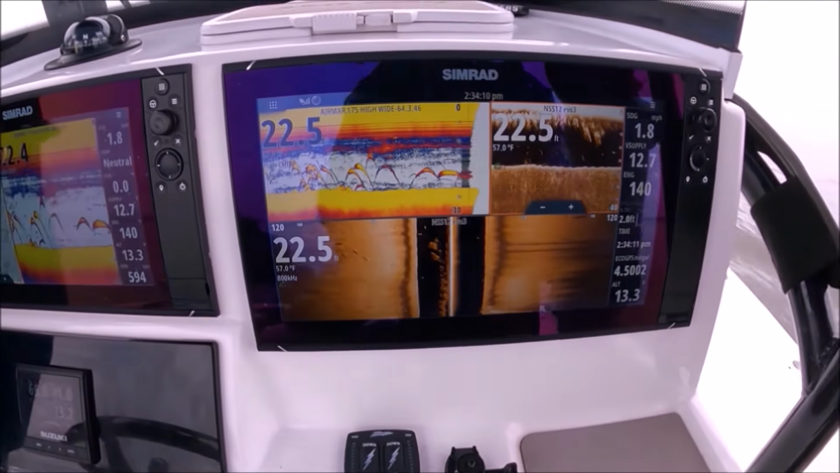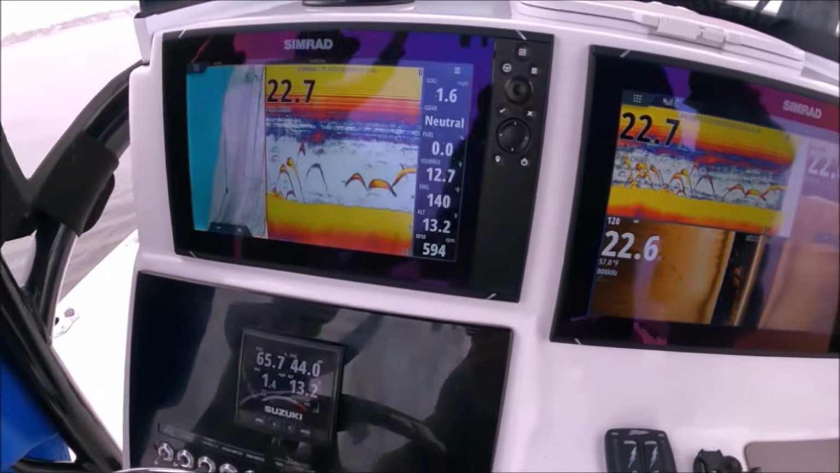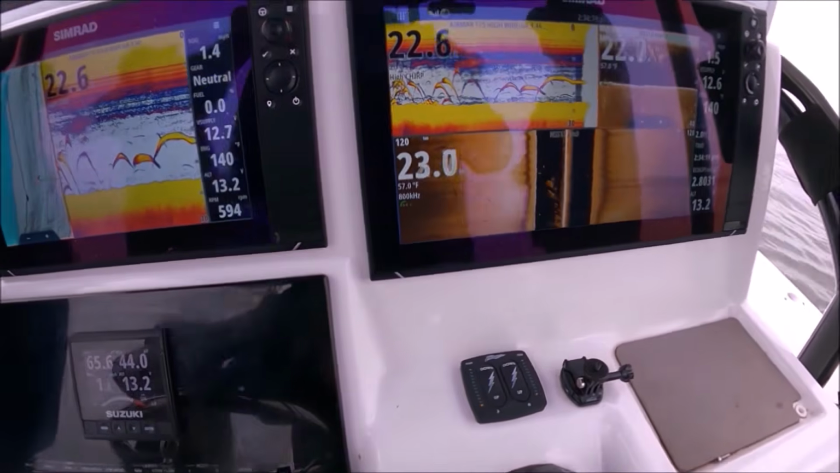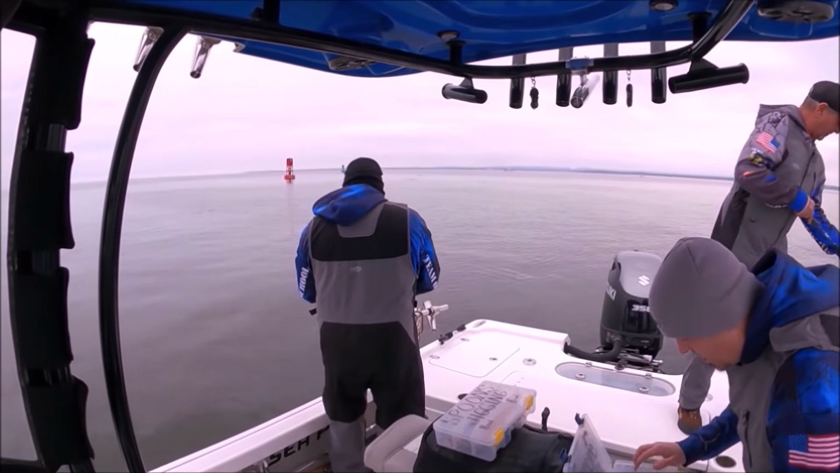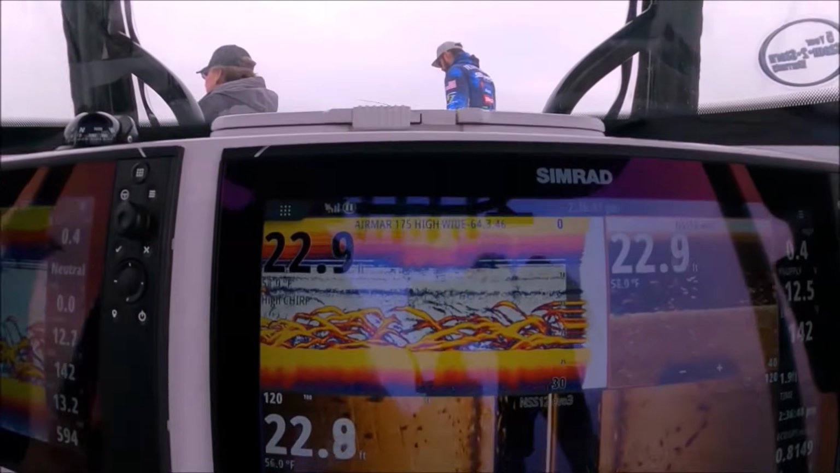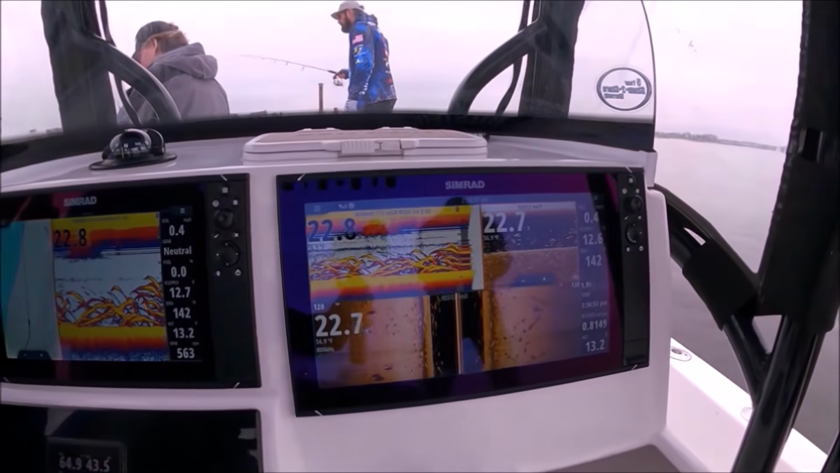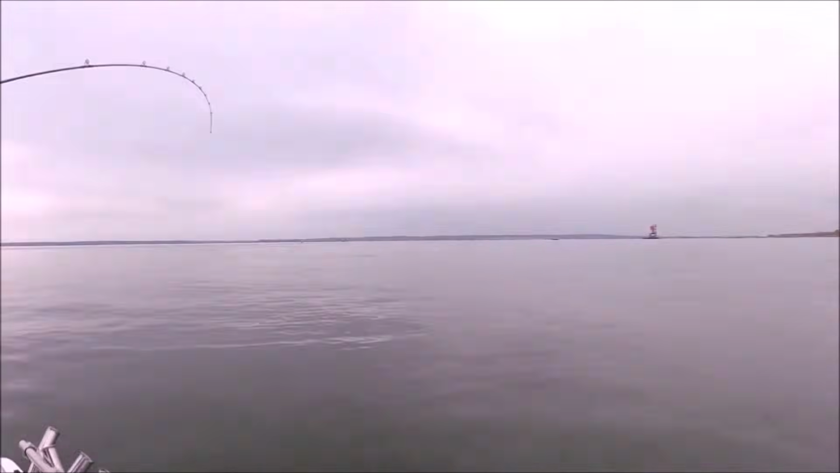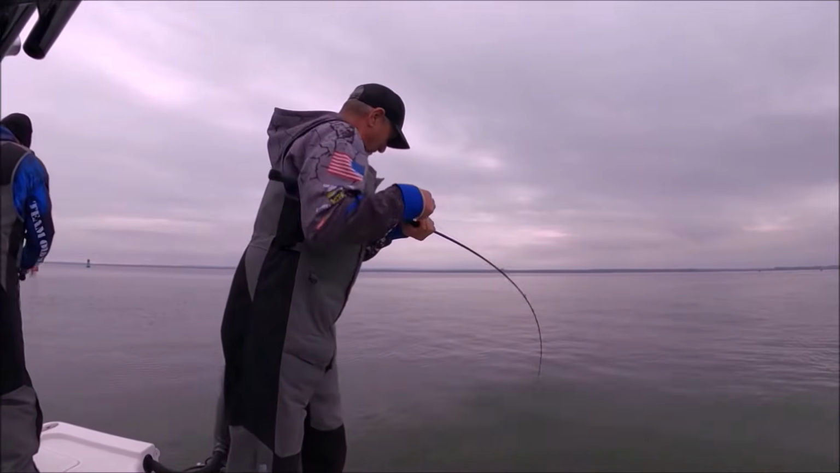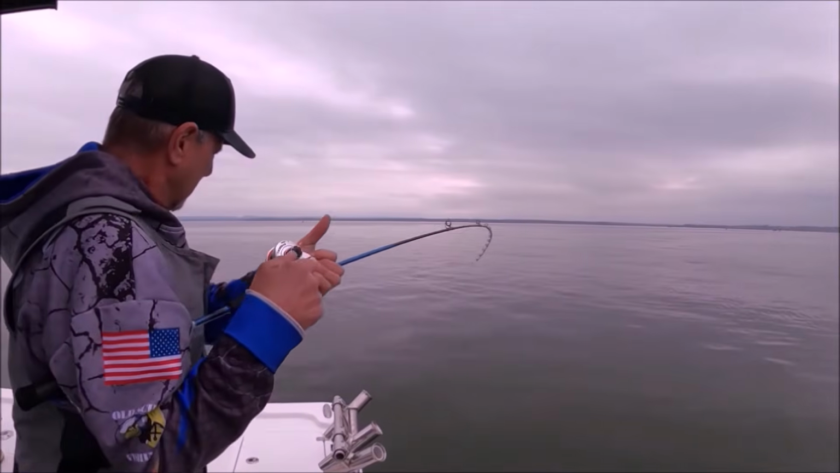Let's try to get at least one spoon down so we can keep them close, hanging around by us. Look at the screen, guys. Look at that screen. Tell me you want in here. Wow, that is full. Somebody catch a fish. Oh yeah. I think I'm stuck. Yeah, you're stuck. This fish is going everywhere.